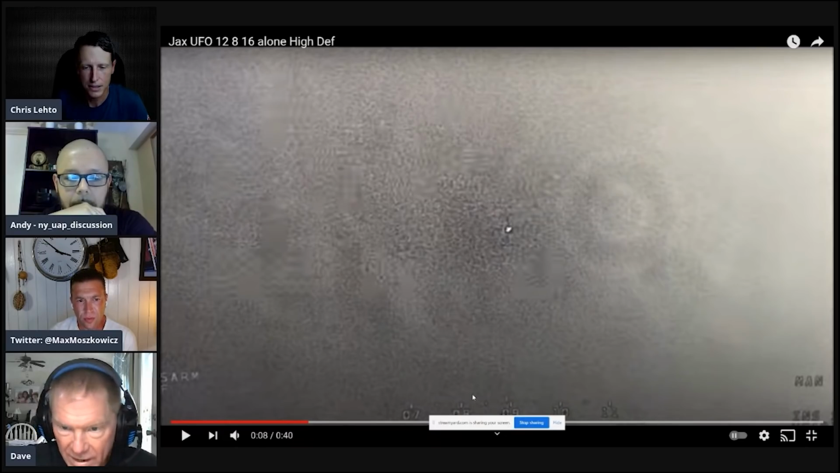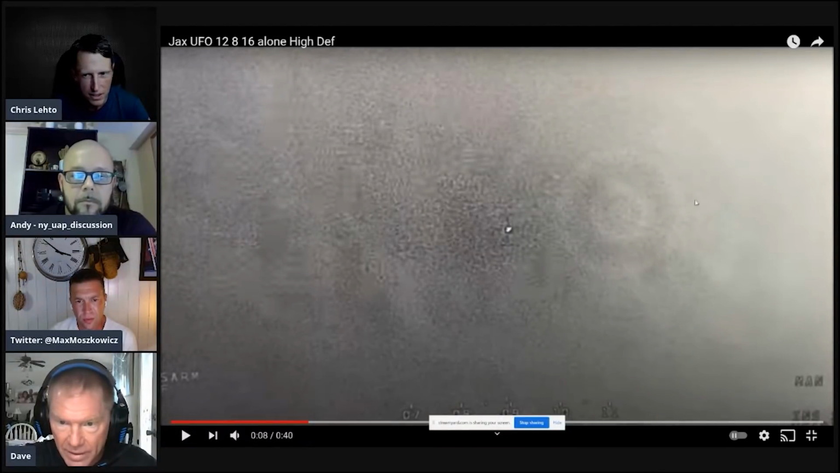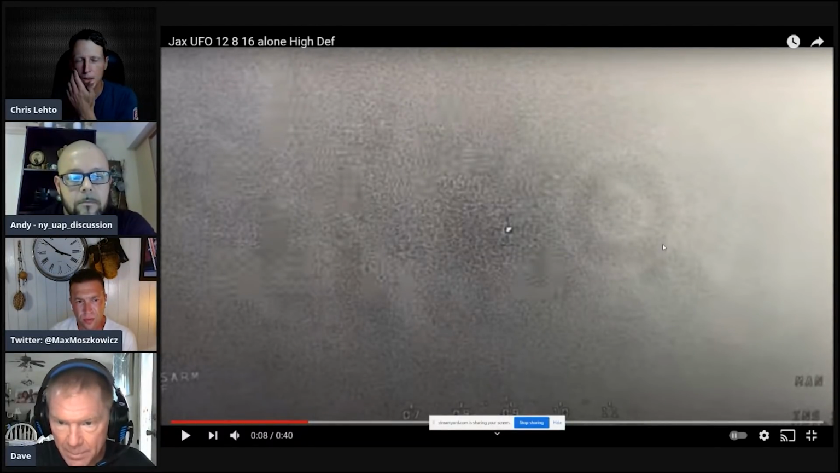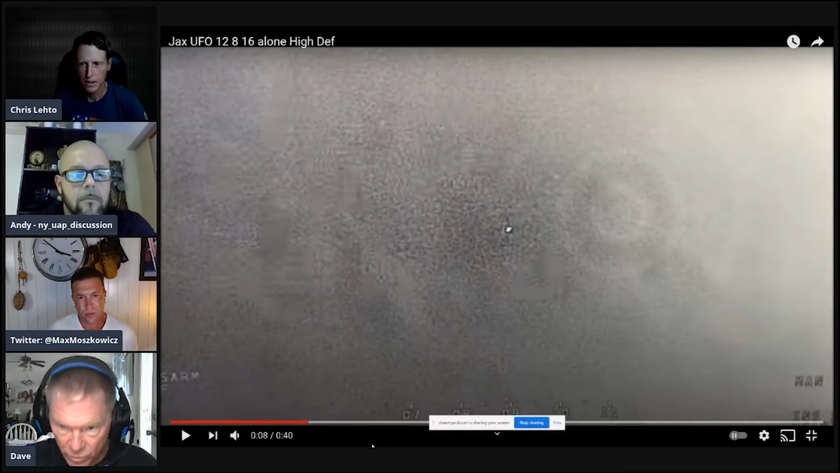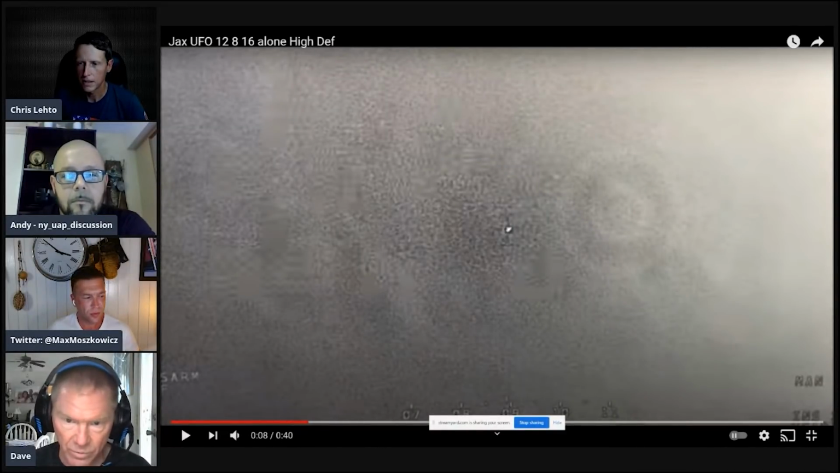The two kind of out of focus halos that you see either to the right or the left. Yeah. That's probably FOD internal of the optics. So this happens a lot, and I get these questions a lot. That's on the lens that we have to dig in there and clean out the lenses. So that's what those are. Those don't have anything to do with the video.